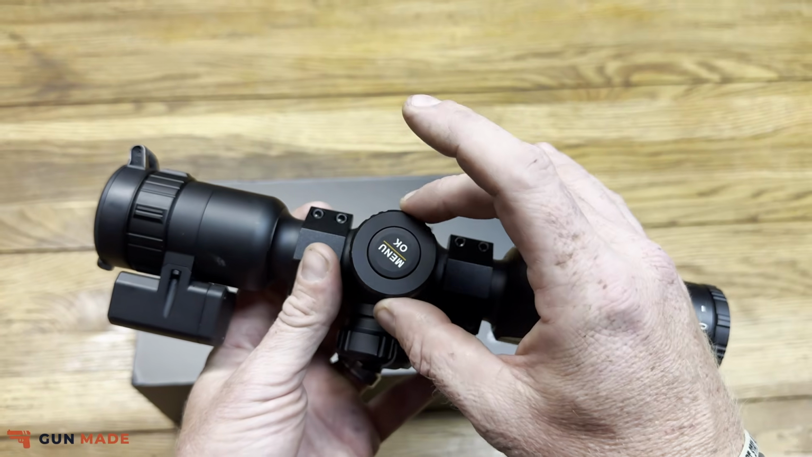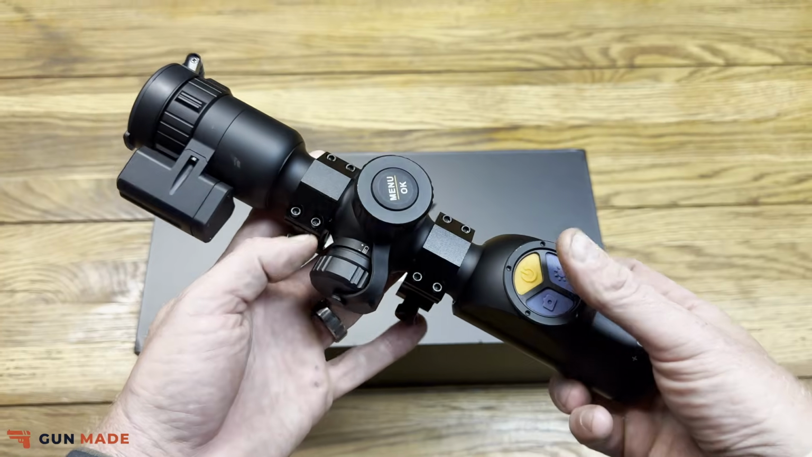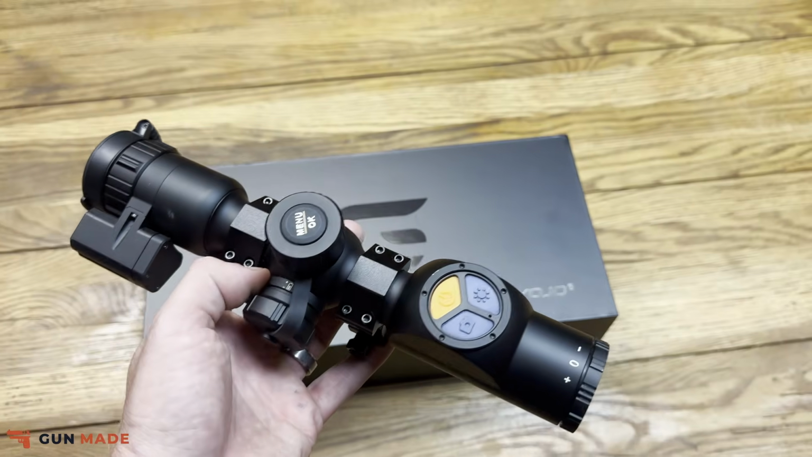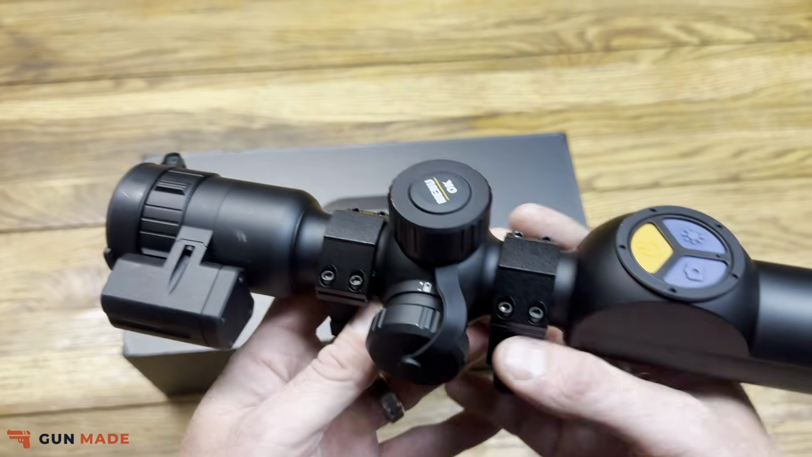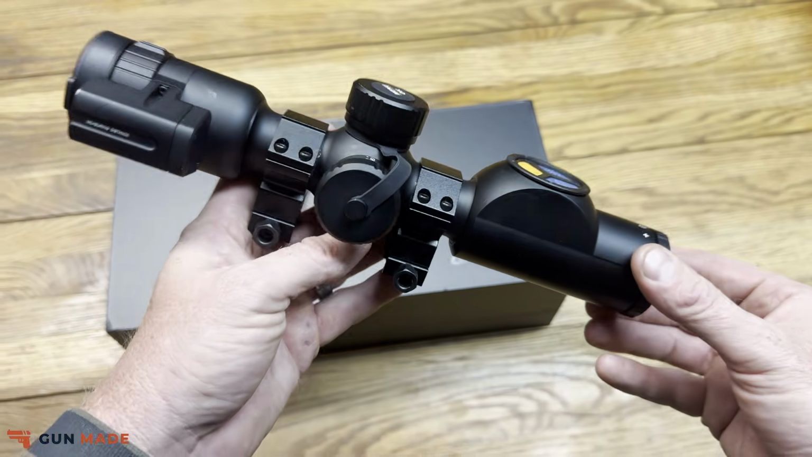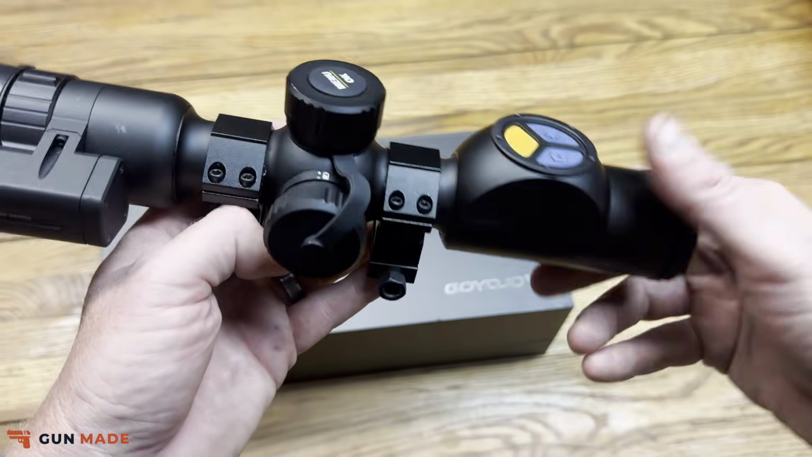Menu button, this is also your digital zoom. This one goes all the way up to 8 times, and it does it in smaller increments than just one at a time. So you've got a plethora of zoom options. I think it's probably upwards of 20 plus different zoom options on this thing if you take into consideration every half mark and all that.